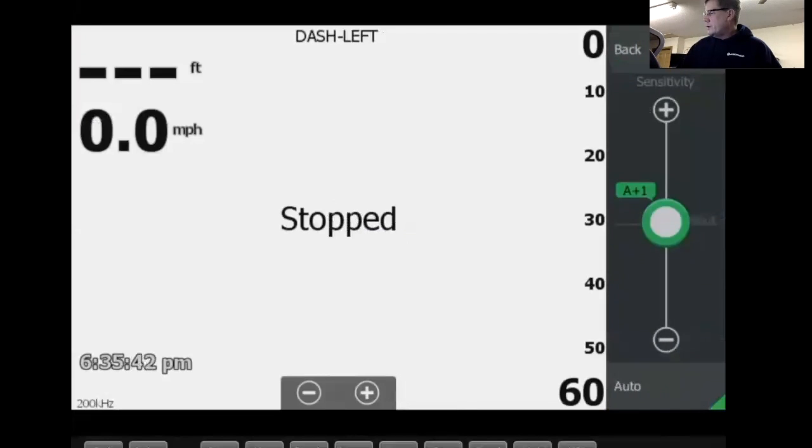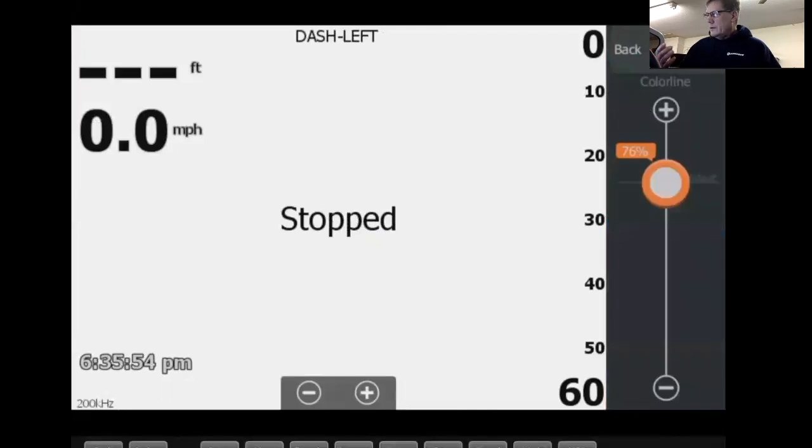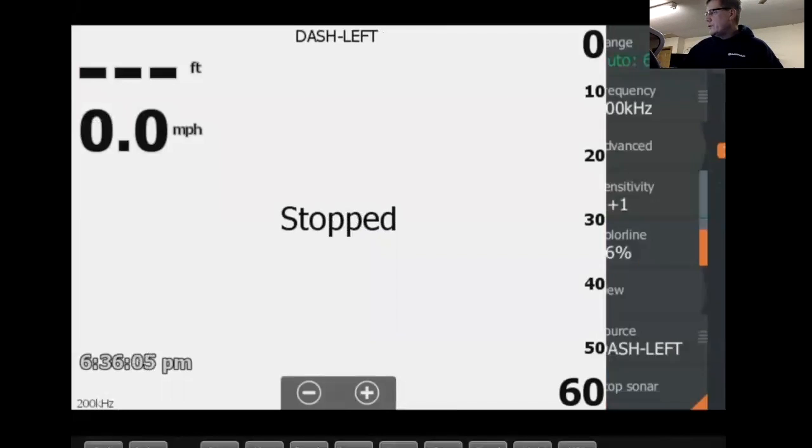But if you want to take it out and put it in manual, here's where you can dial it in. I tapped on the auto down here to turn the auto off. Down below here, I'm just going to leave mine in auto. I typically do. Color line, again, I just typically leave mine at 76%. I found that factory defaults work very good in these units. They've been messing with them long enough that the factory defaults work very good.